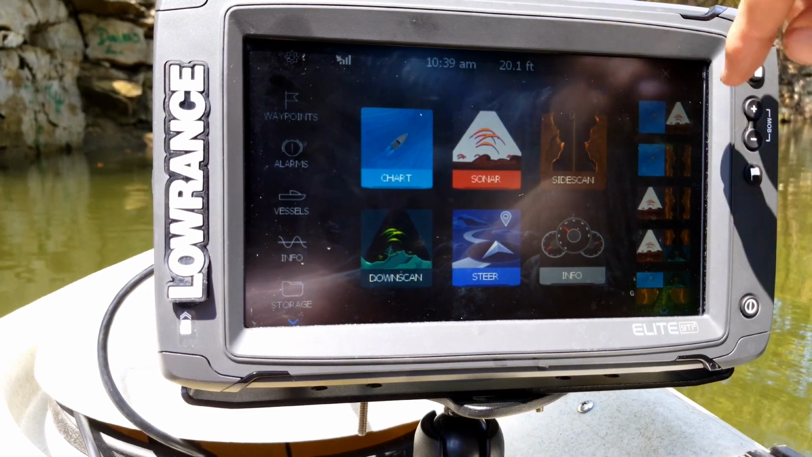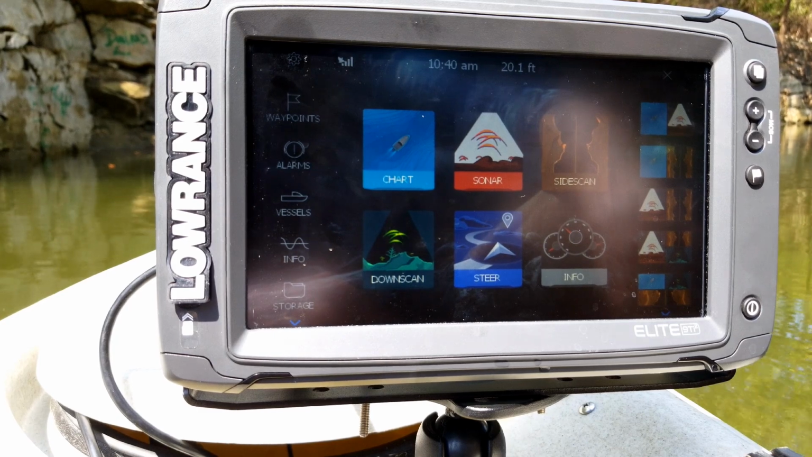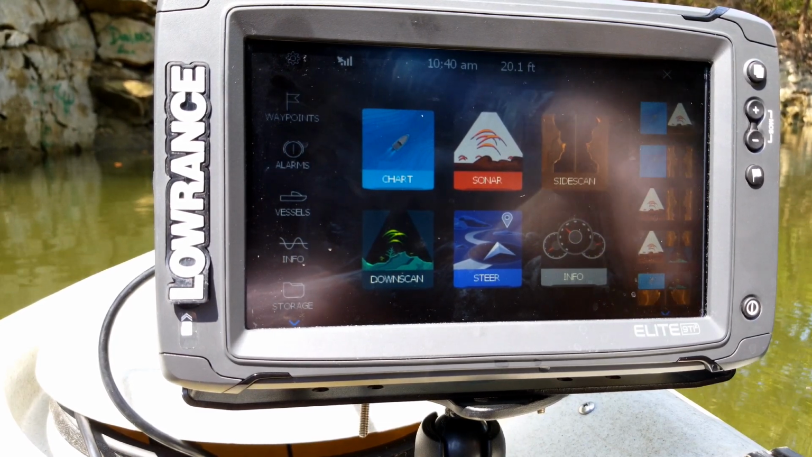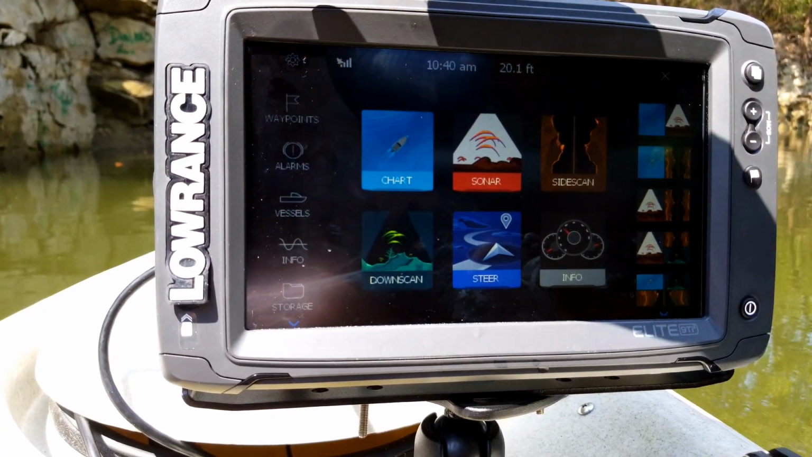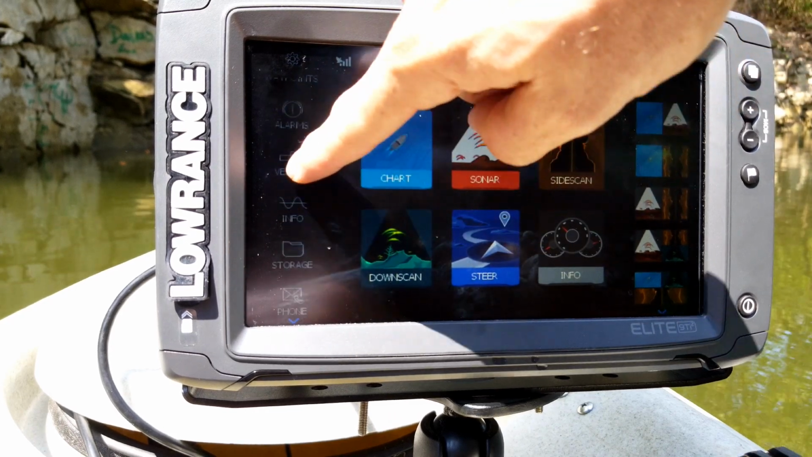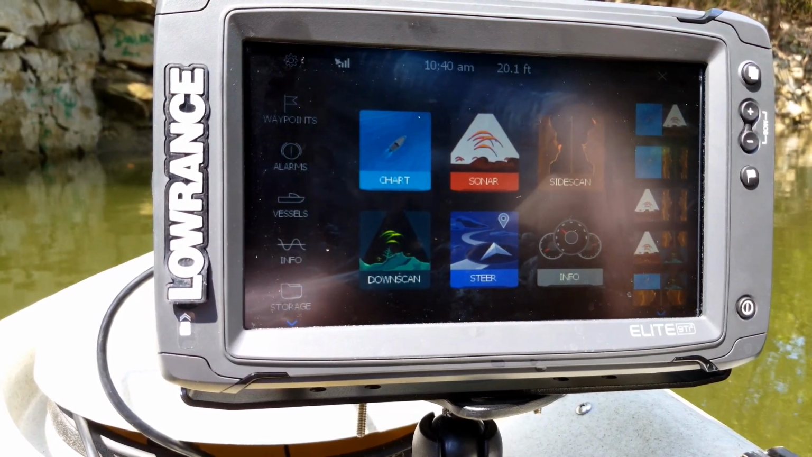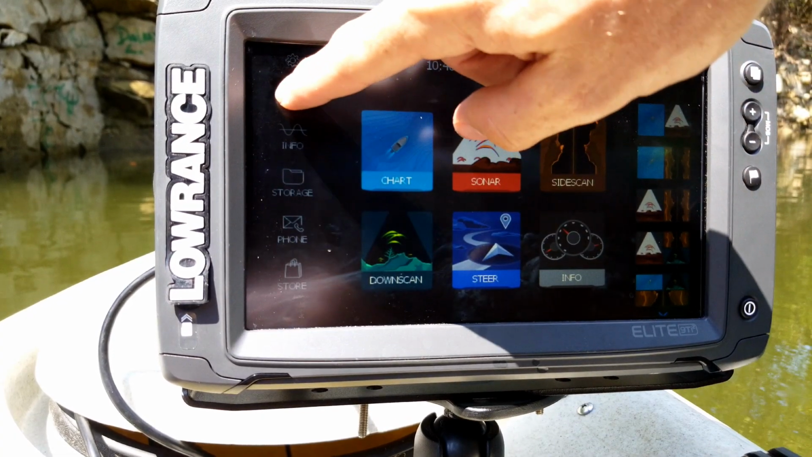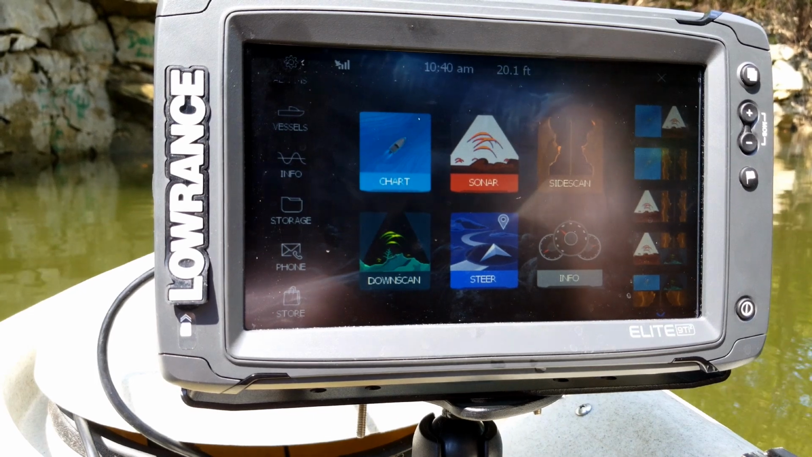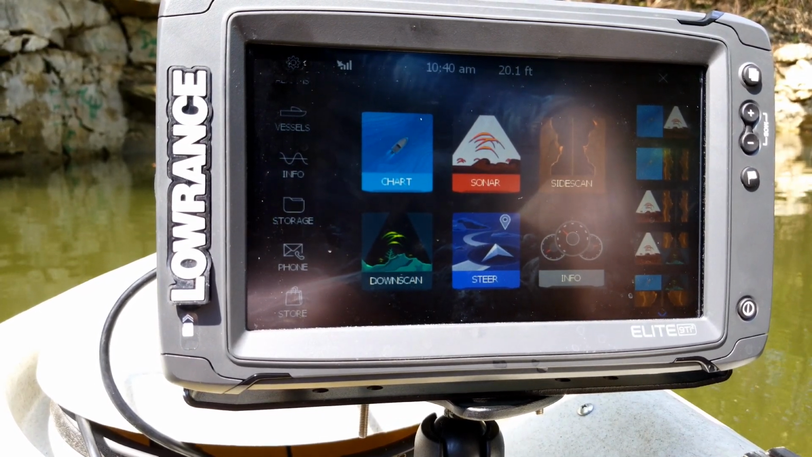Now, you also have, like I said, your various full screen pages that you can choose from there: your chart, sonar, side scan, down scan, steer, info. And then you also have your controls over on the left here. Now, you'll notice that you can drag it up and down to view more on here. These units have Wi-Fi built into them, which allows you to link up your phone or even log into the store. Now, I'll do that on a different video to show you how to do that properly.